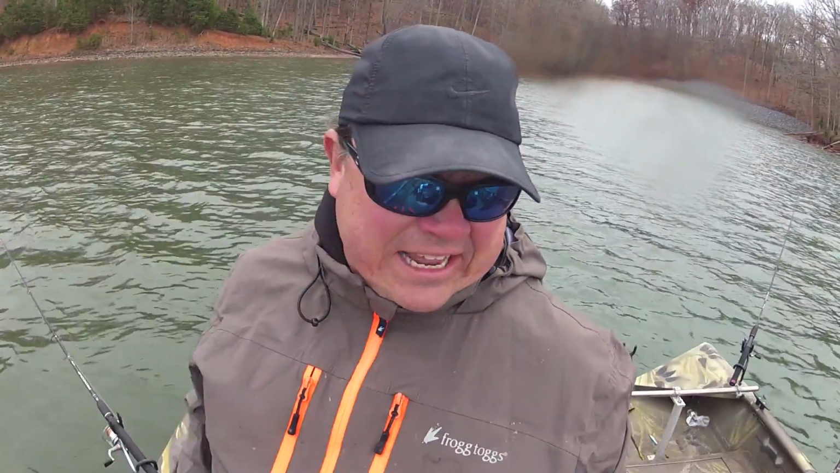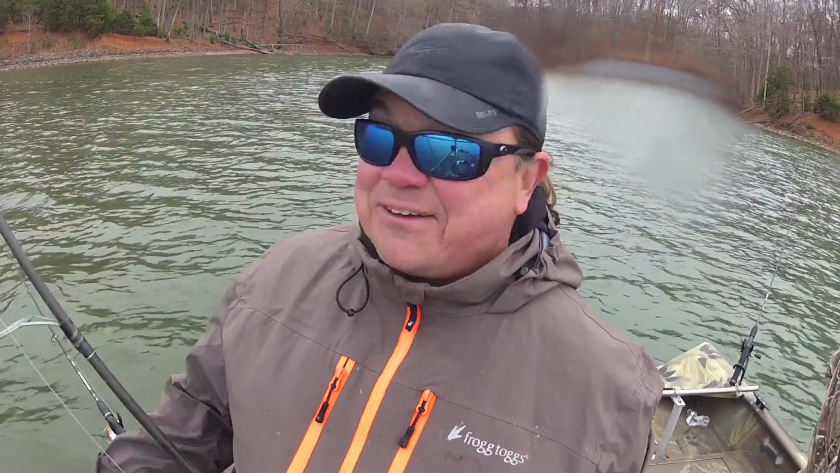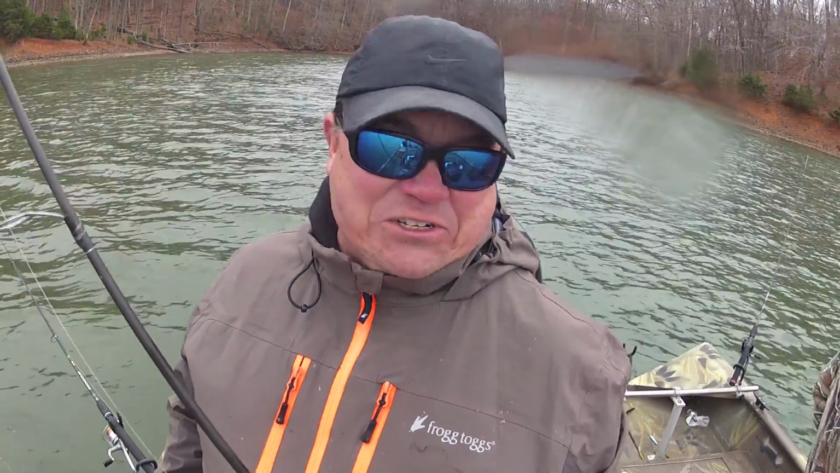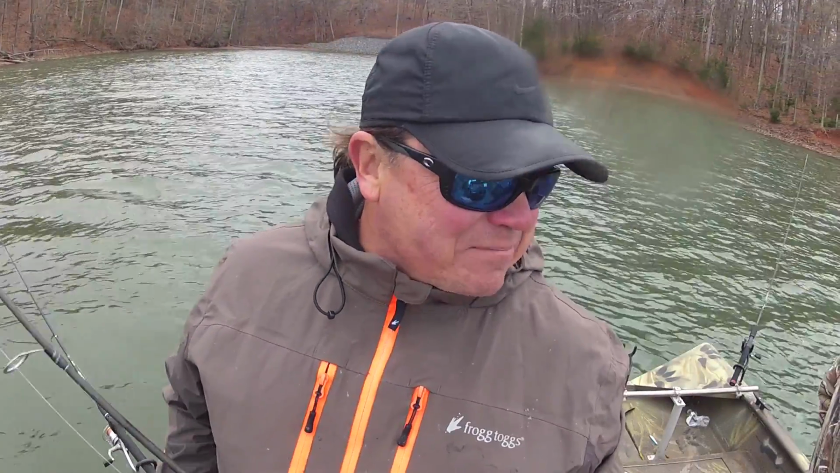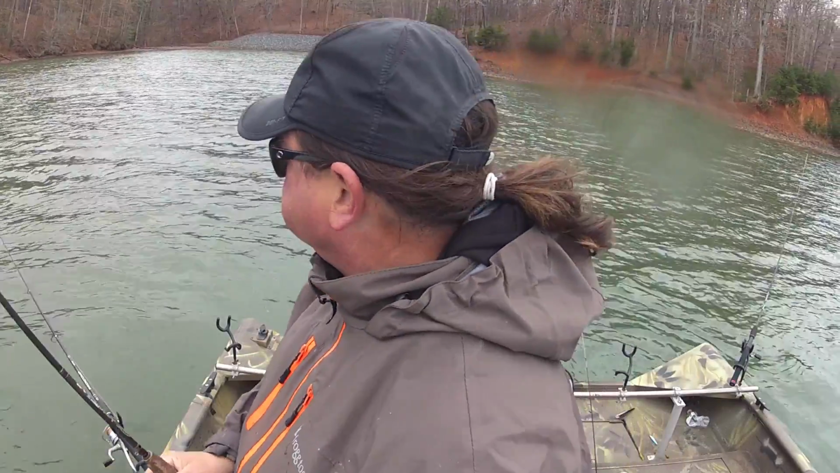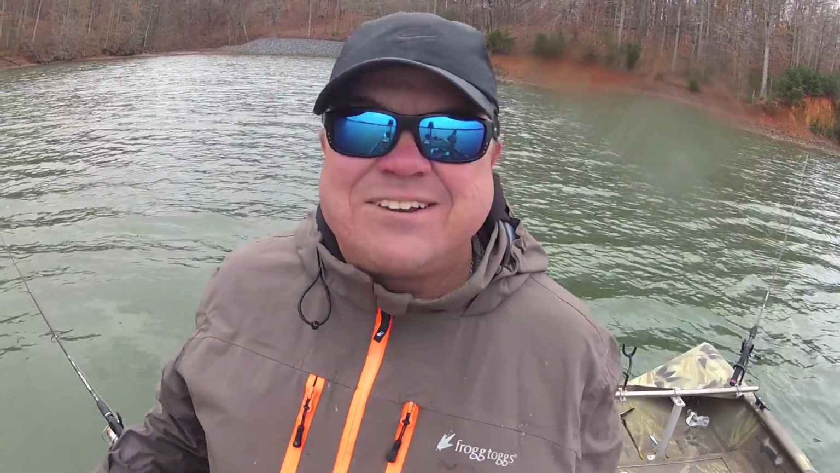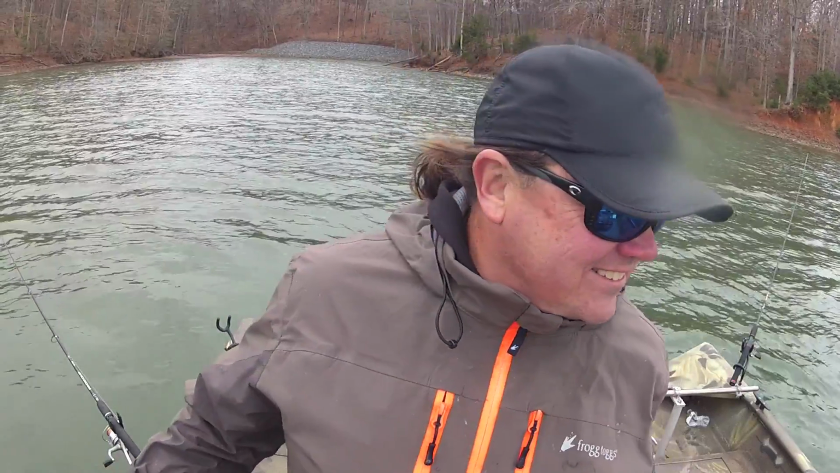It's like Lee was saying, a lot of times you'll have some crappie, and all of a sudden they go away and you start catching perch, and usually the crappie don't ever come back. So that'd probably be a good time to move whenever that happens if you're targeting crappie. Yeah, probably what we're gonna do in a minute. But it's hard to leave biting fish too.